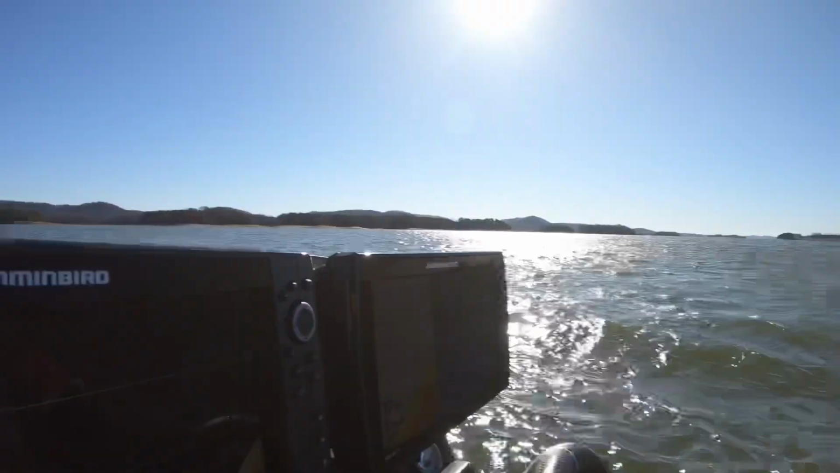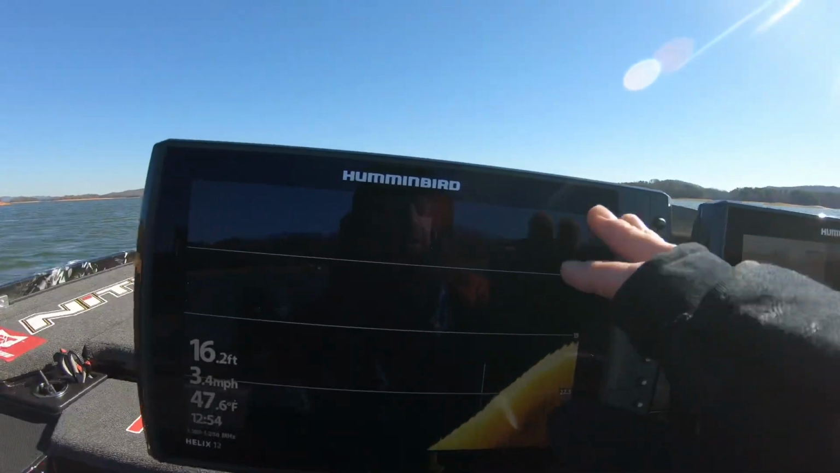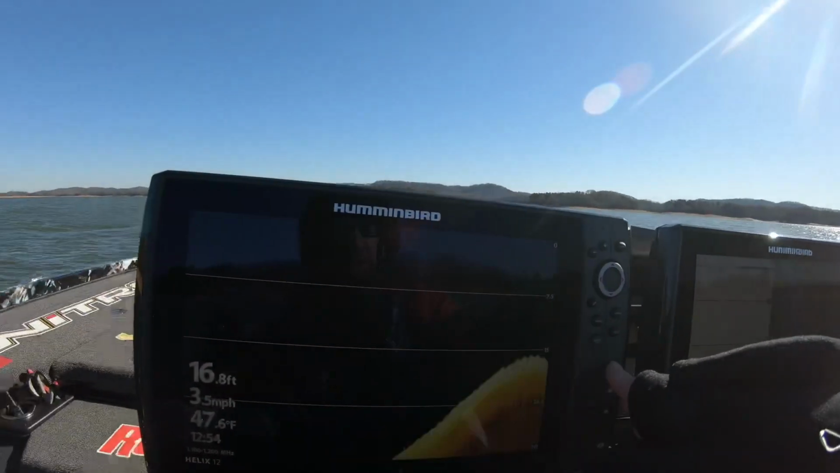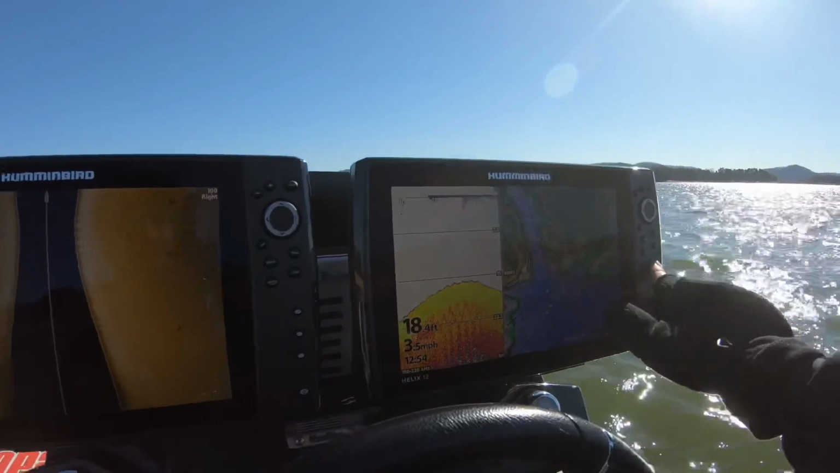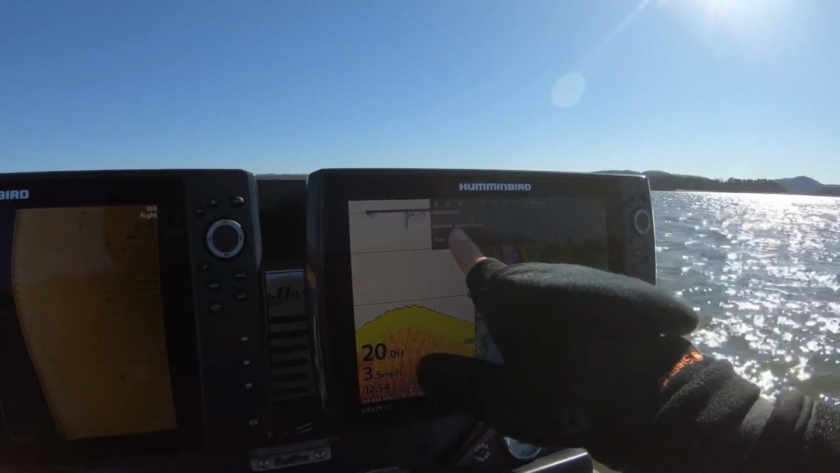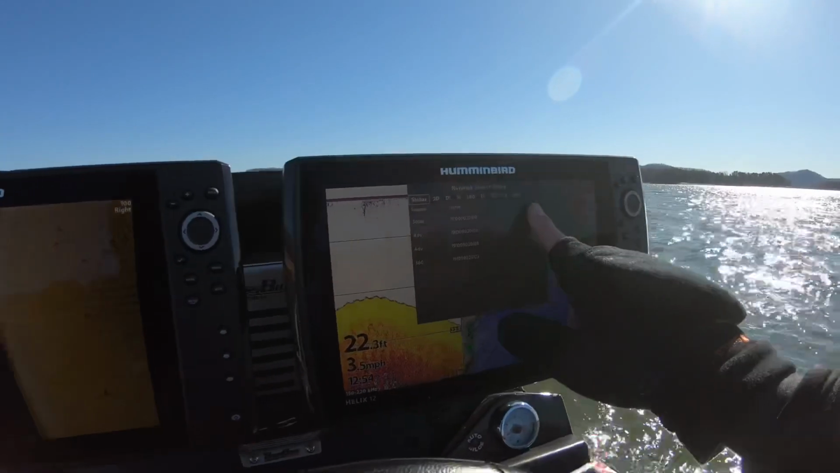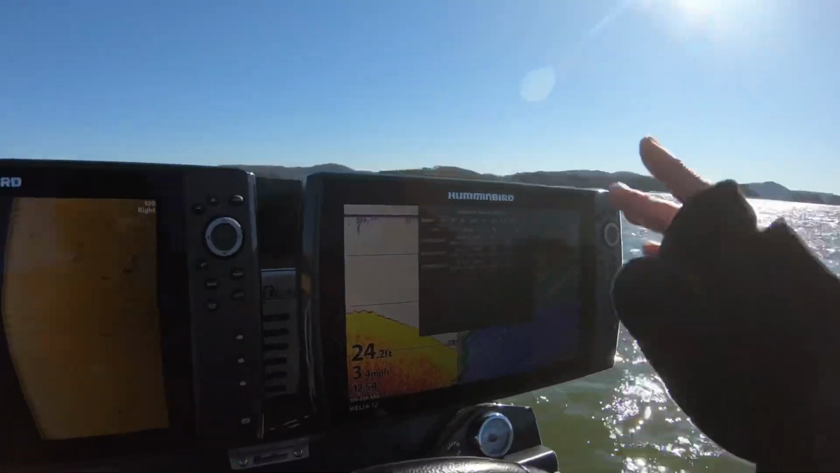So all the transducers now are reading off of this left unit: side image, down image, as well as 2D. They're all reading off of this unit, and that gave me a perfectly clear picture on everything across the screen. And I'm able to really get that picture dialed in exactly the way I want it. Menu twice, network source setup, that is your friend on these Helix units. You're able to see everything that's connected right there, and select and unselect each one, or any that are available, to pick the ones where you don't have any interference back and forth on all your different screens.